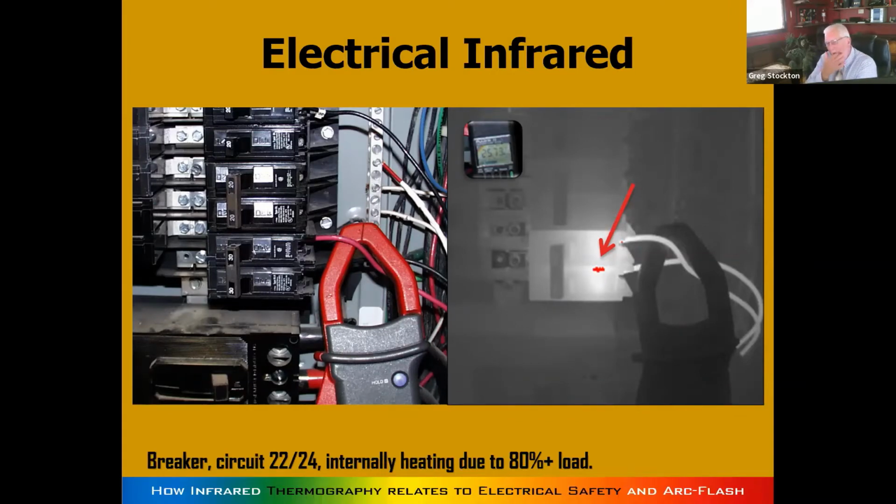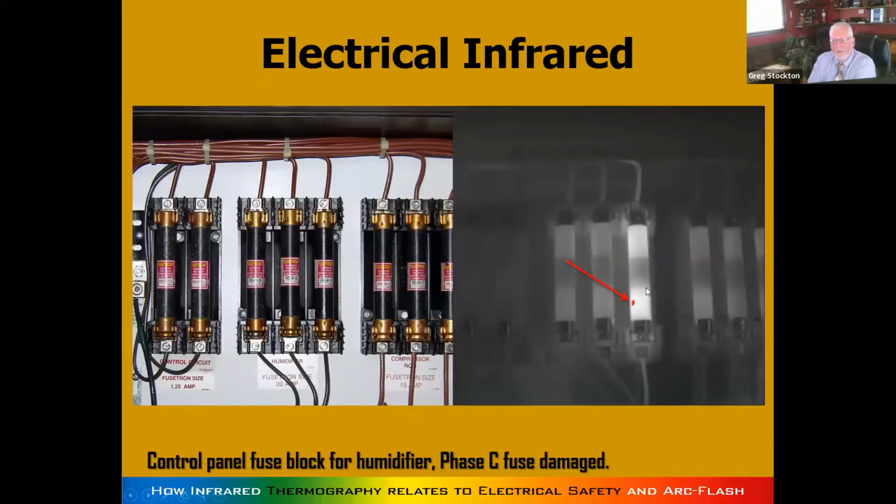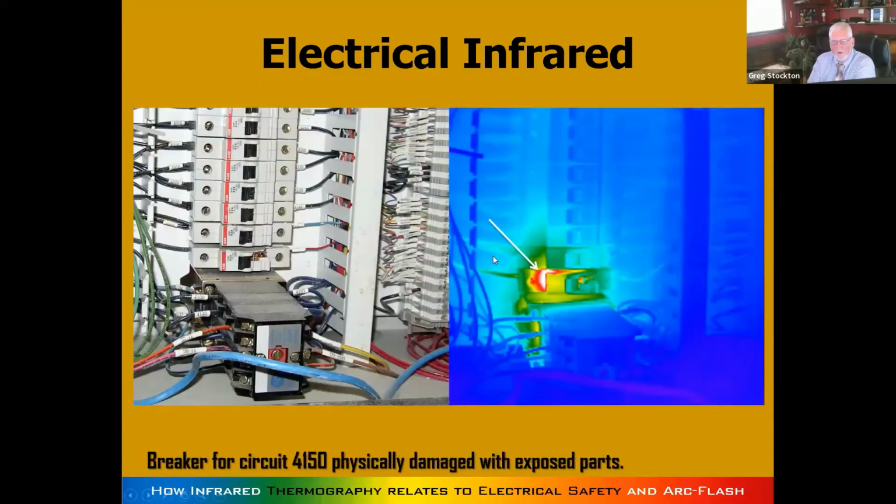So when you see something like this, load is very, very important. You have to load the circuits. You just have to load everything, because you can't do this with no power on. Again, common problems, and sometimes you've got just bad fuses, and we've got broken stuff.